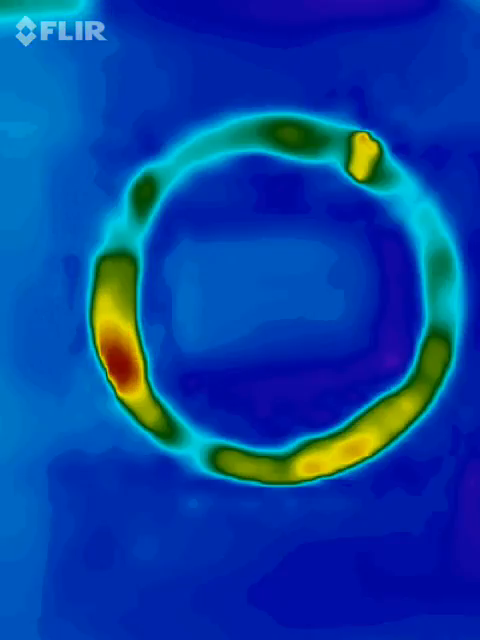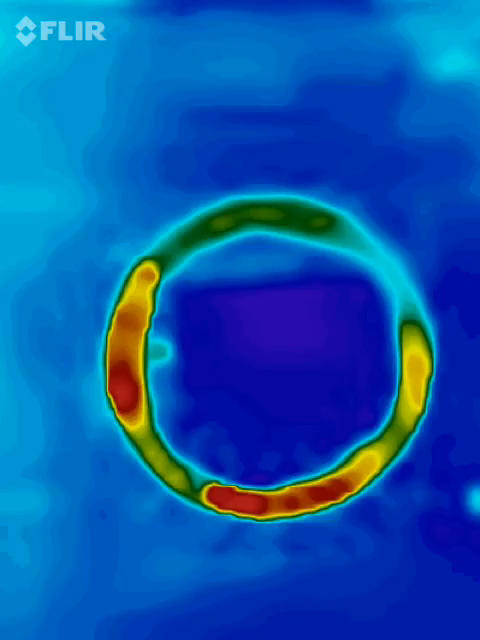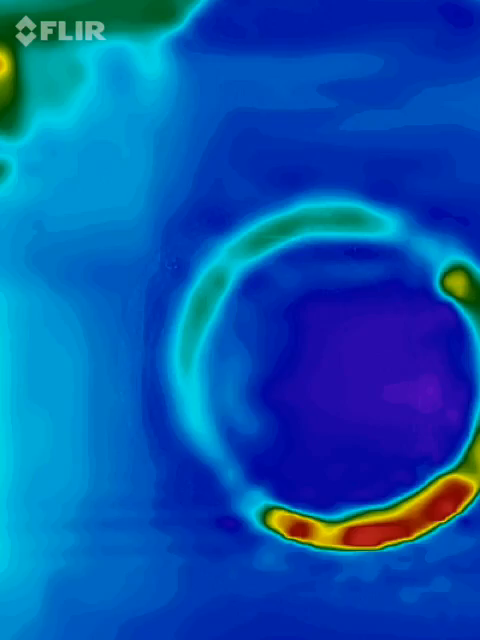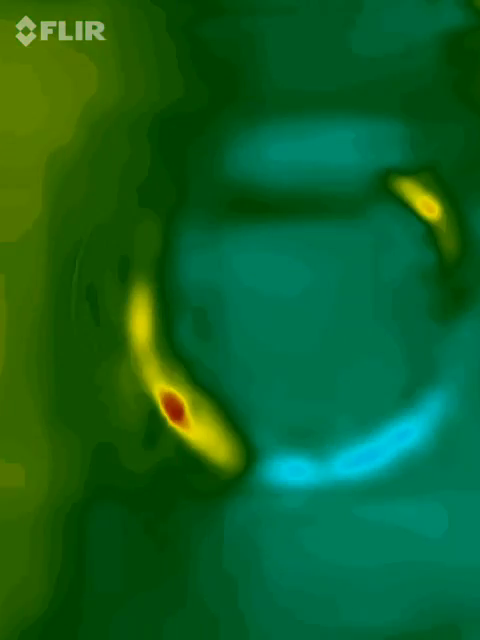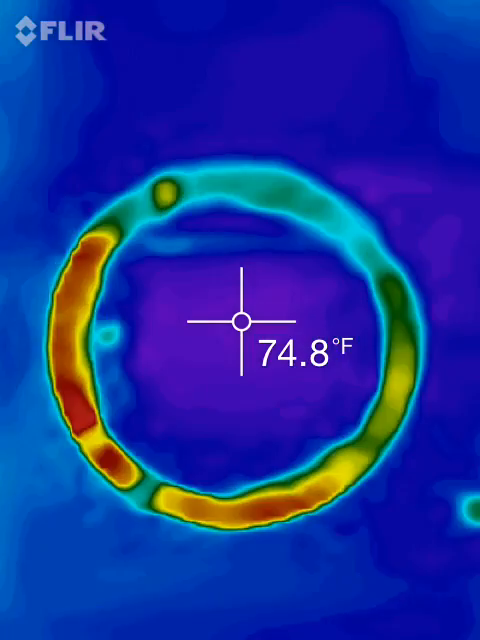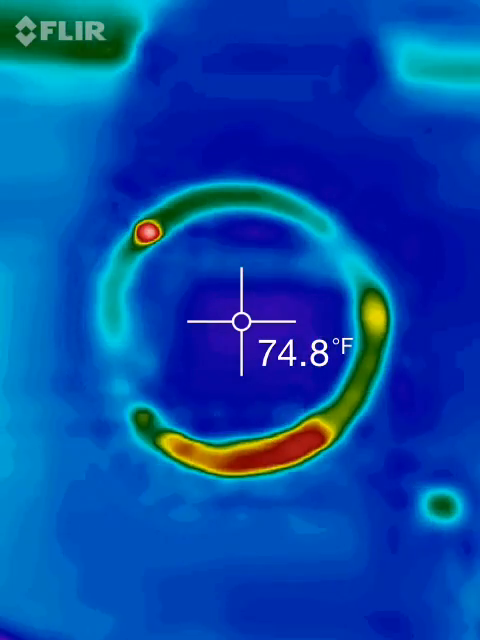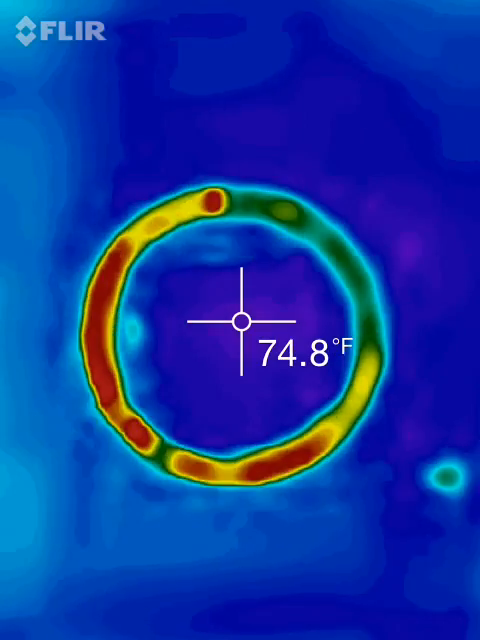Don't have any heat signature on the Kevlar shutter blades, nor on the mirror assembly bleeding through the wall. I recalibrate the FLIR. So, apparently not. That was the Nikon D3, by the way.